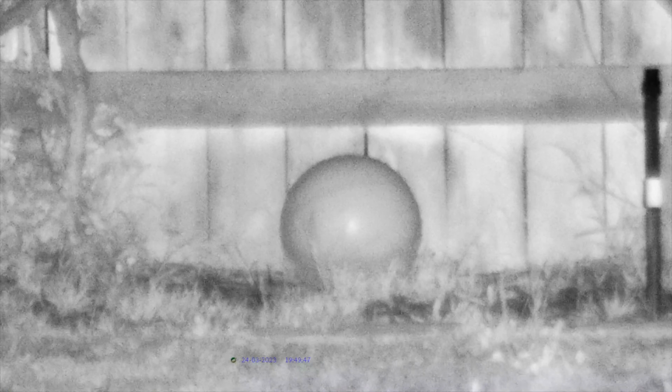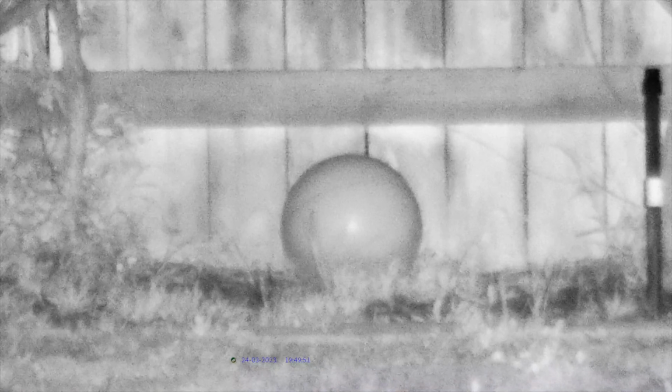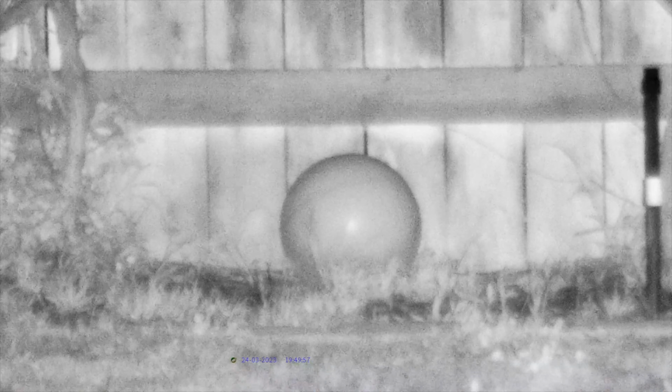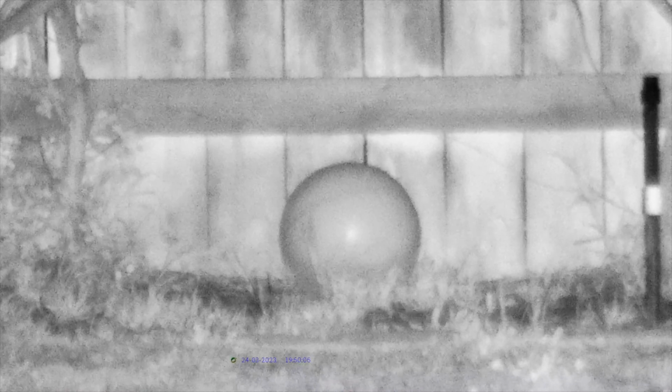And I mean, 10 is probably the max that I would use the digital zoom. And this is 4K 30 right here. During the day, I'm sure it would give you a better option, but at night, I think 10 power is the best that you're going to get. Now, let me take it all the way back out.